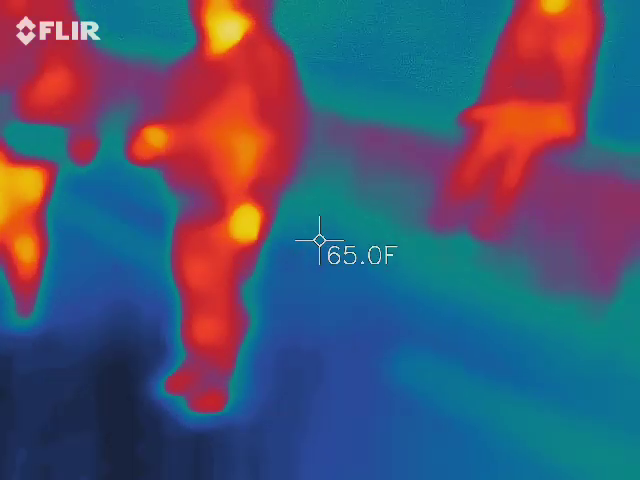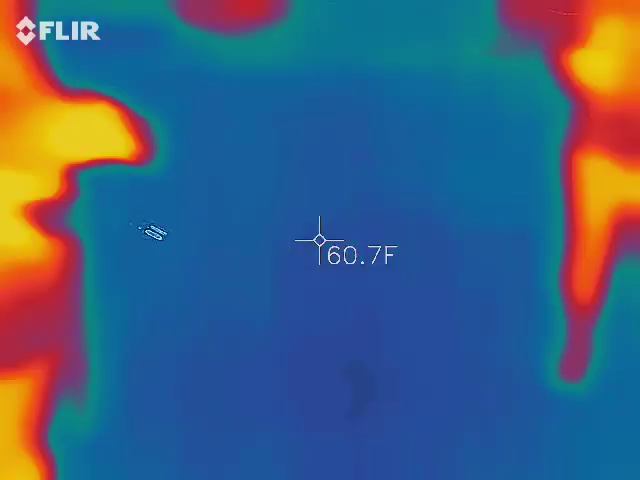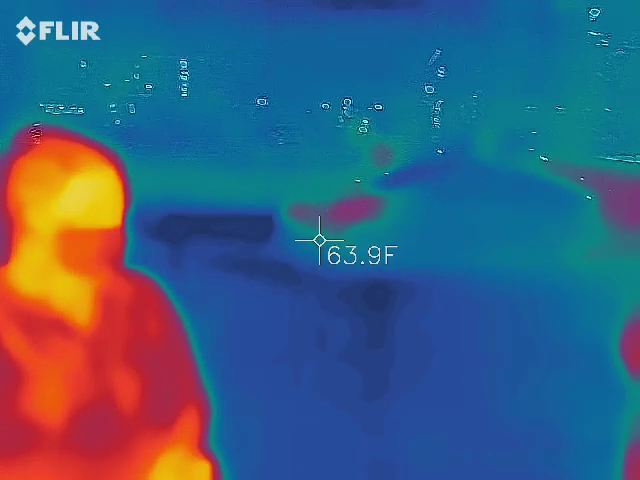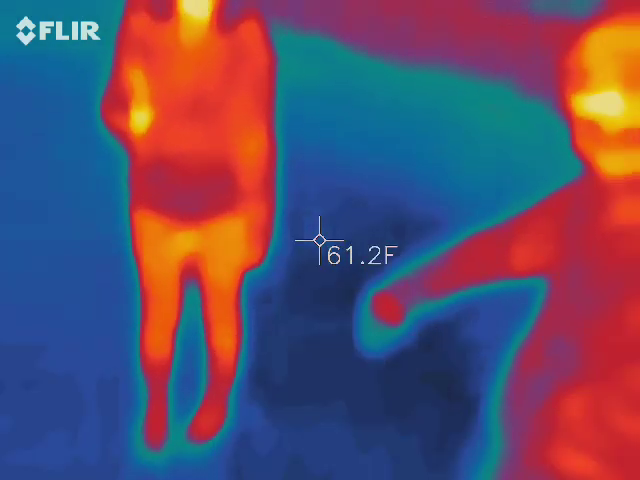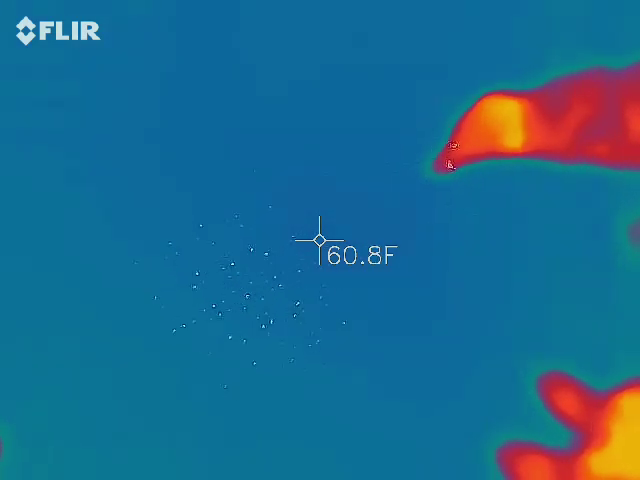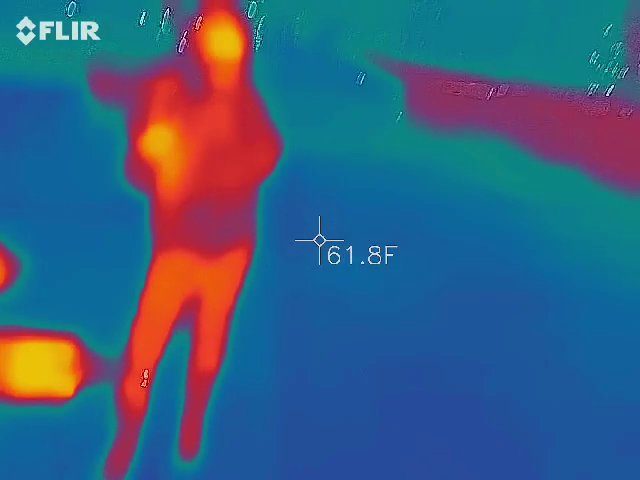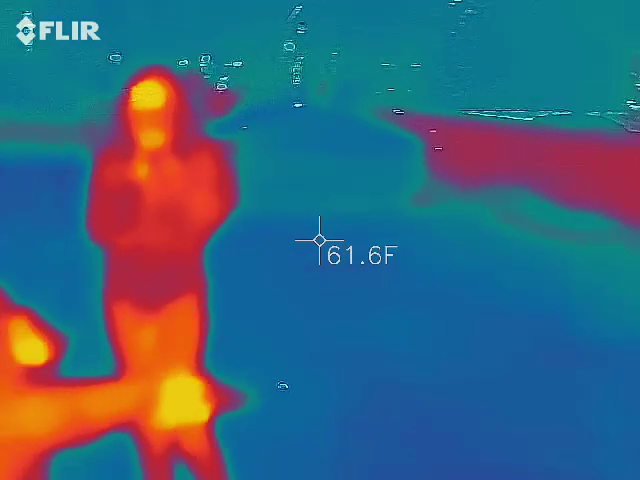Tell us when you get more colors. I just got 20 without asking, it's been going off the whole time. Yeah, this area right here goes all the way to red. All right, shine your light. Like, I'm going over here. Shine your light, and it stops. Eliza, how did you die?